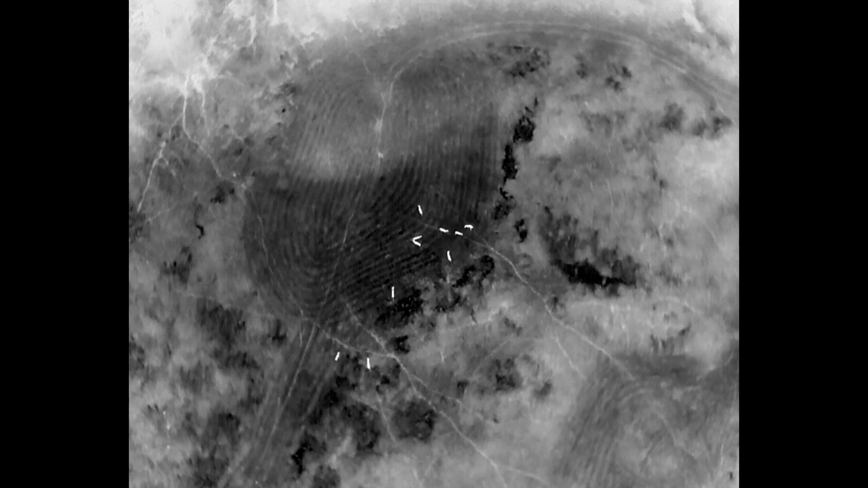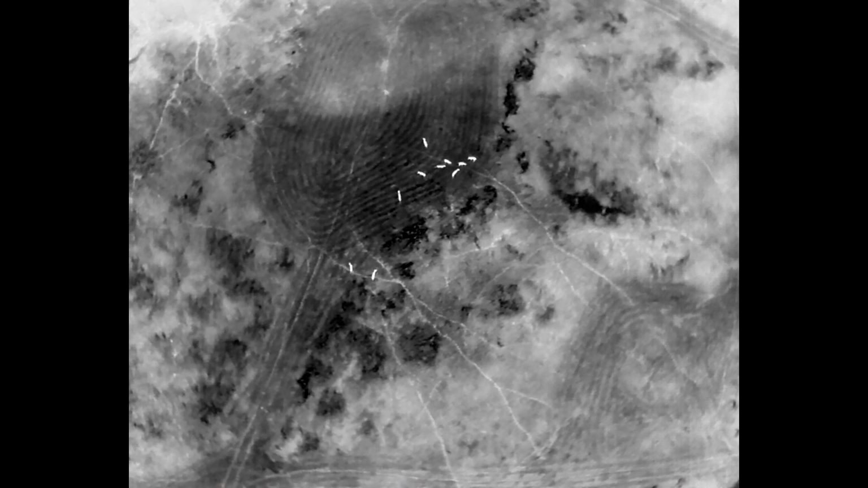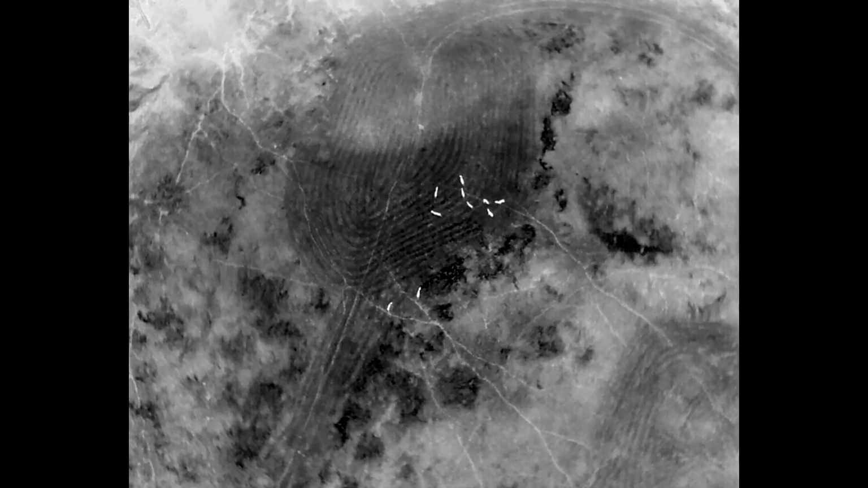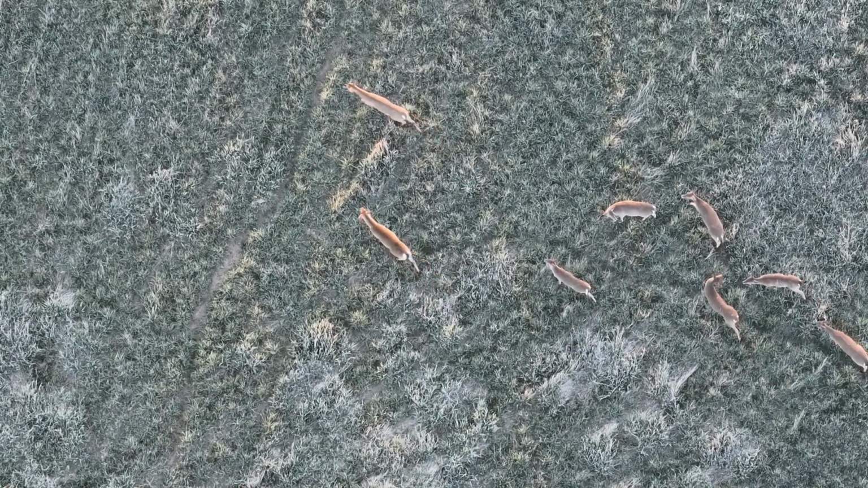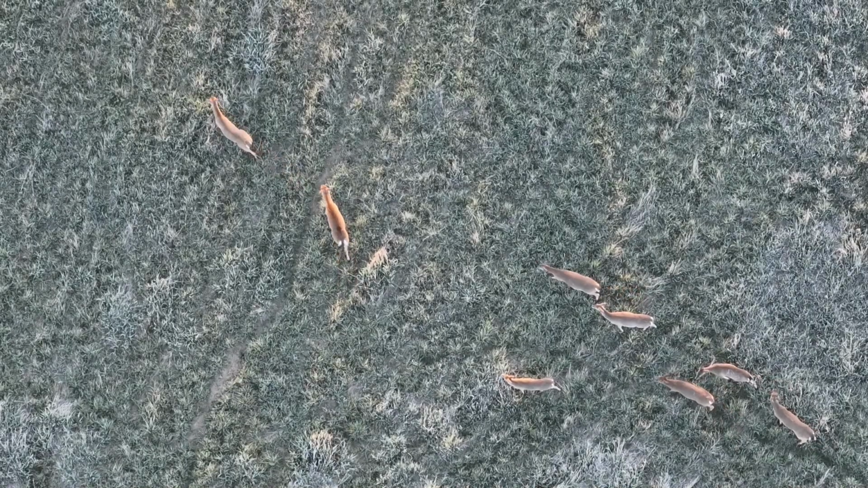So, this was where they're kind of milling about. Hey, there was like activity. So, all the deer in this part of the parcel are kind of joining up together and just trying to figure out what happened. What was that? They don't do that when the drone flies above them, which gives me a very good indication that the drone's not disturbing them. But that coyote on the ground most certainly did.